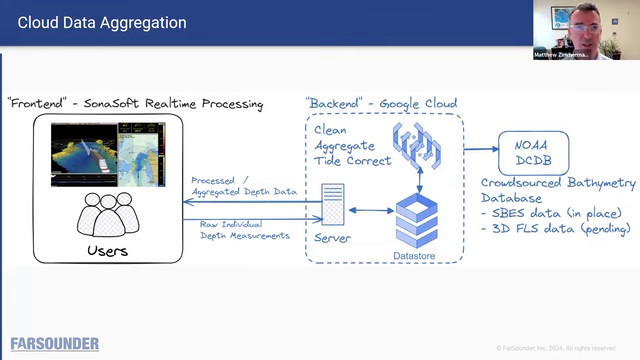One of the really nice things about this cloud service is that getting access to the aggregate map from all the other FarSounder users serves as an incentive for our users to contribute measurements. And then from our cloud service, we anonymously make contributions directly to the NOAA-operated DCDB, which is the crowdsourced bathymetry database for the IHO. And all of that information goes into Seabed 2030, which is really a pretty great example of a global hydrospatial initiative.